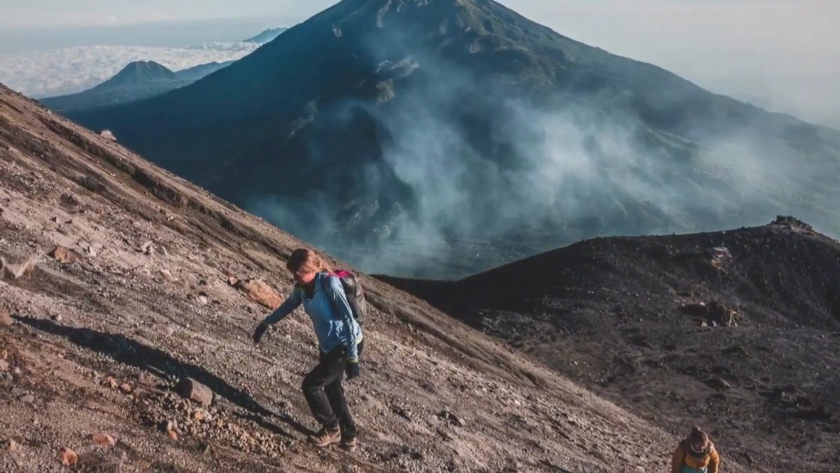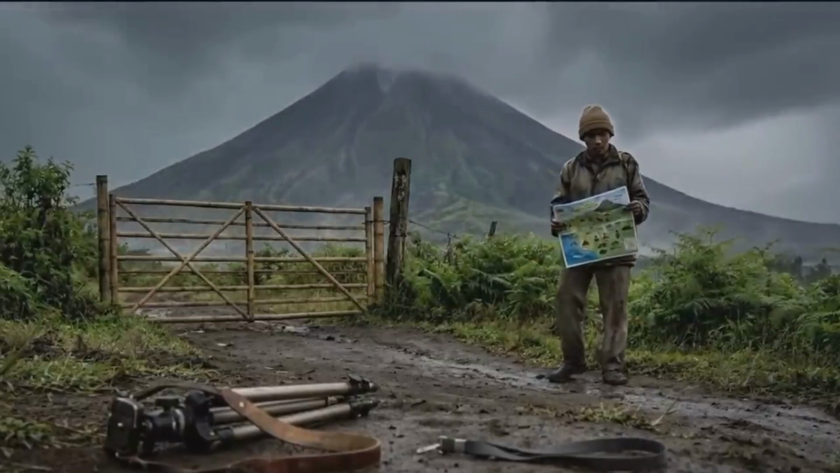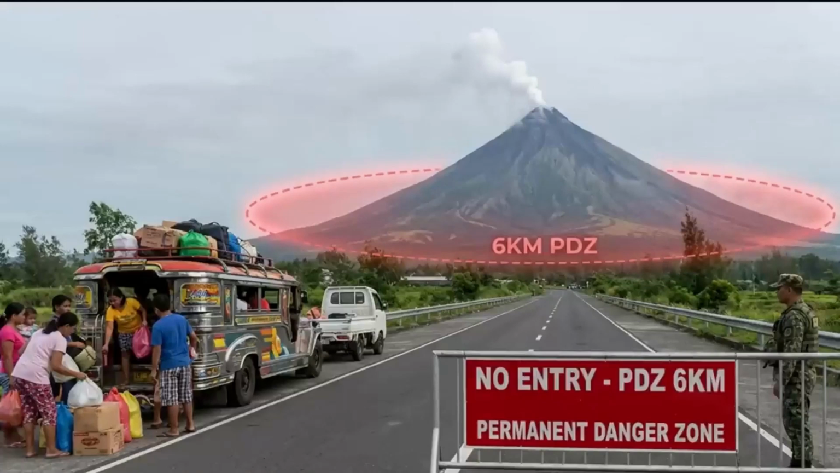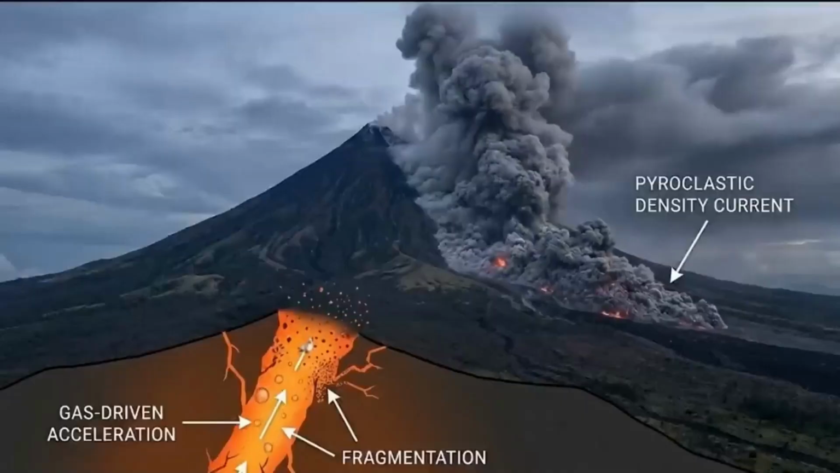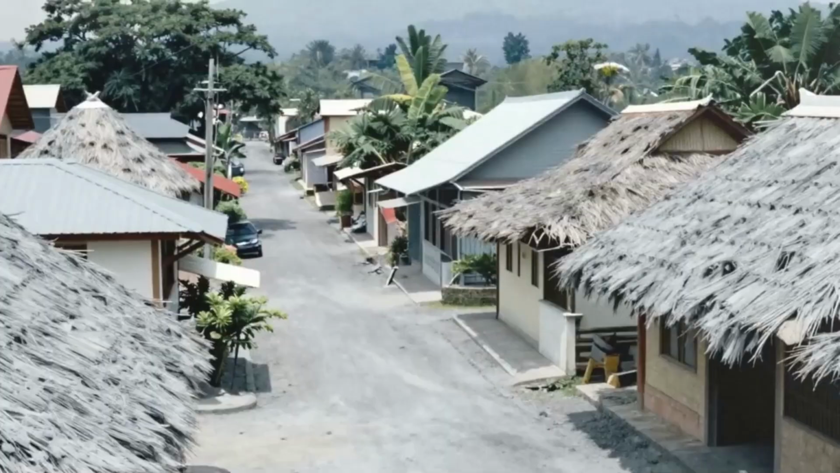And yet the human element cannot be ignored. The pressure to fish, to farm, to simply exist, constantly pushes people back towards the danger. This is the central, tragic conflict of Taal. The government warns of the risk, but economic reality forces the gamble. The island is too fertile, the lake too valuable, to simply abandon forever. This friction between policy and poverty is where disasters are born.